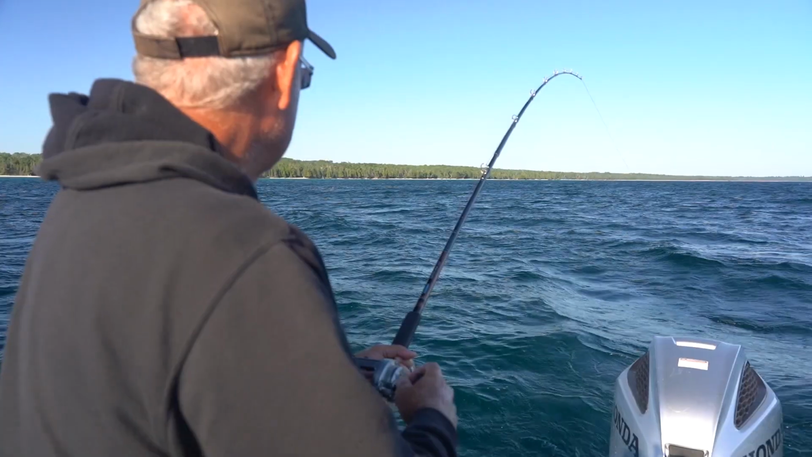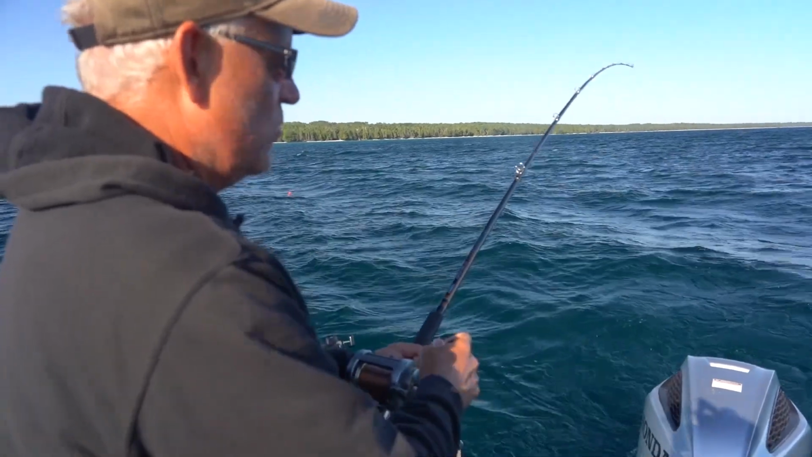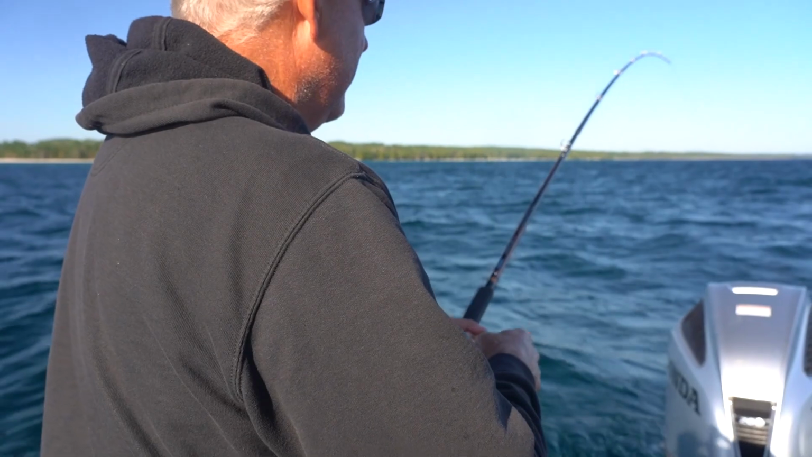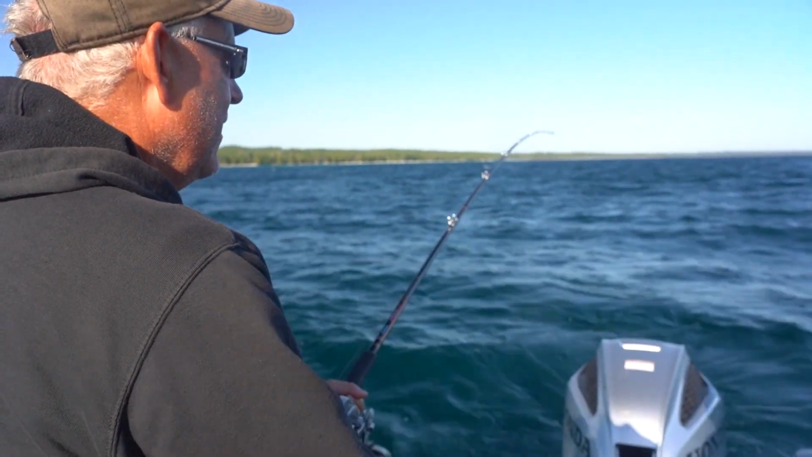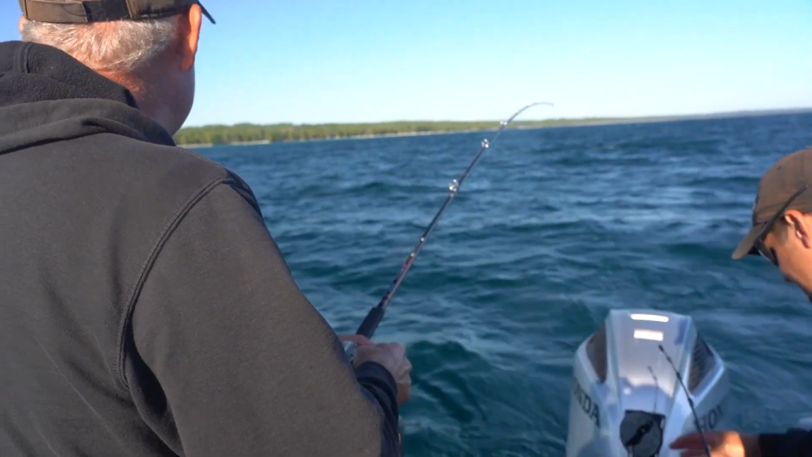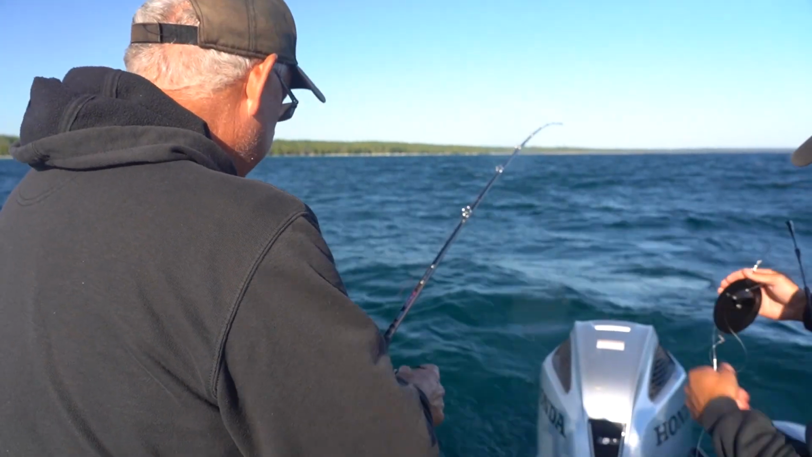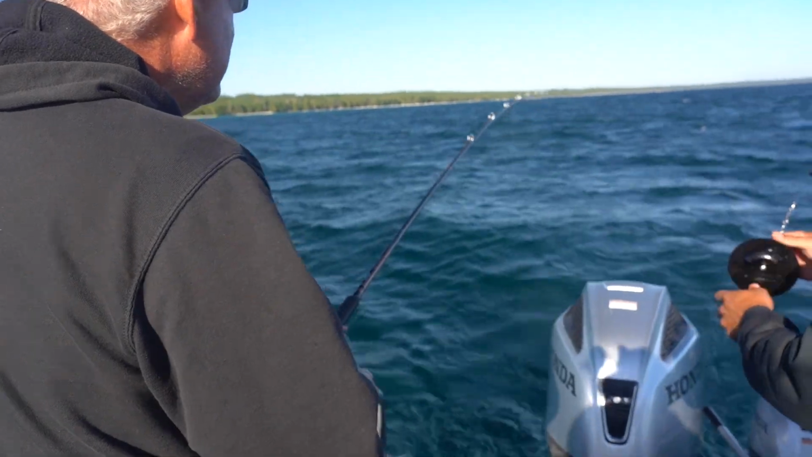He took it. Salmon fishing, or any type of fishing 101, is get the fish that's closest to the boat. Get her in. If he hits second, get him in. That way you can catch them both. Got a ways to go still? No, he's right there.